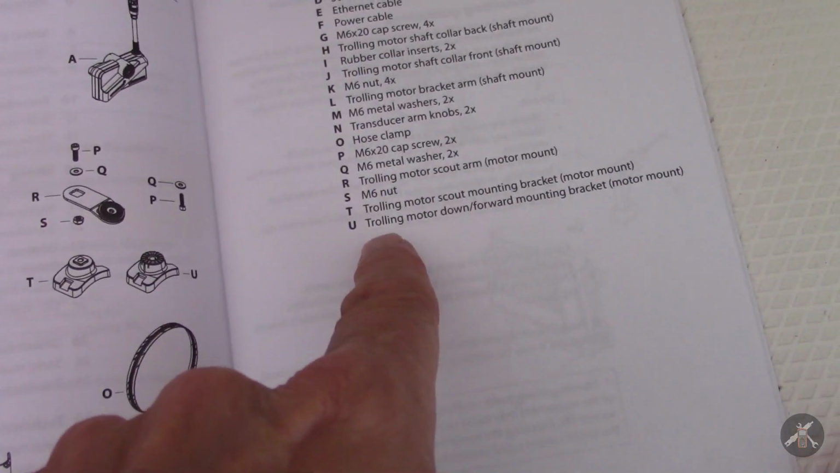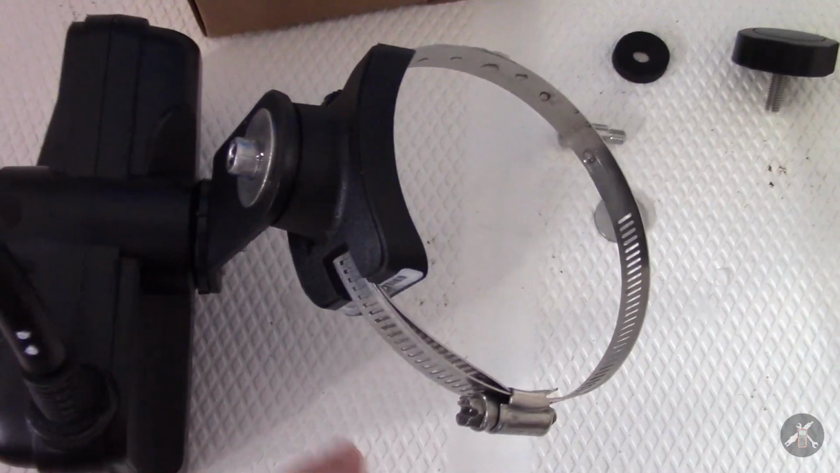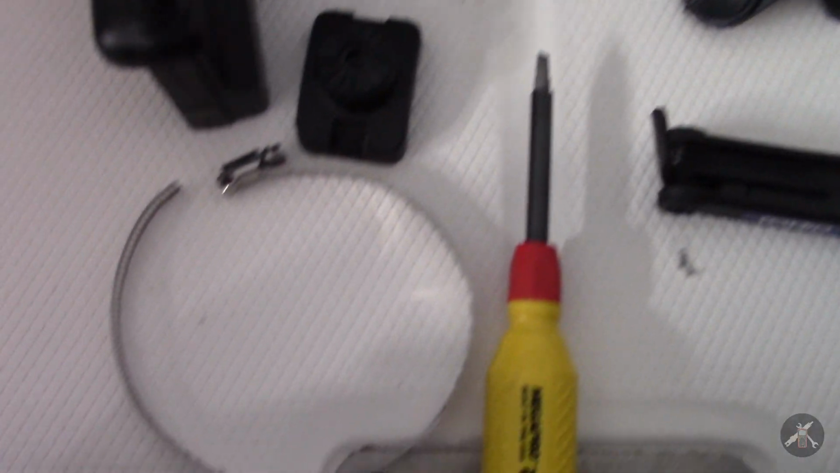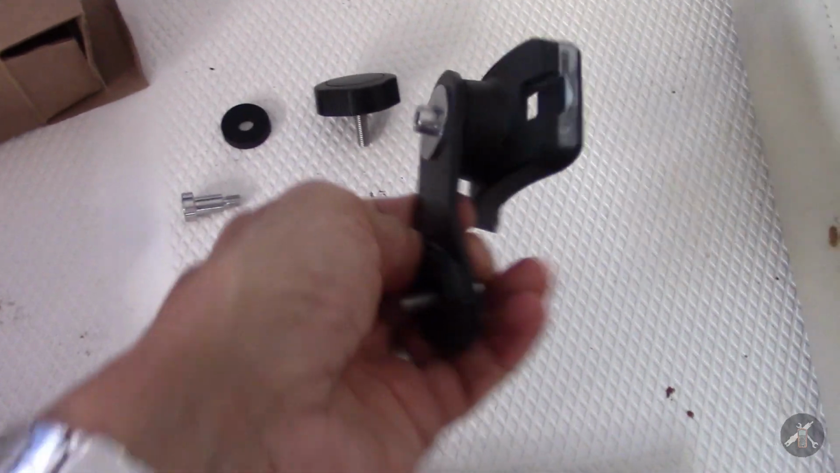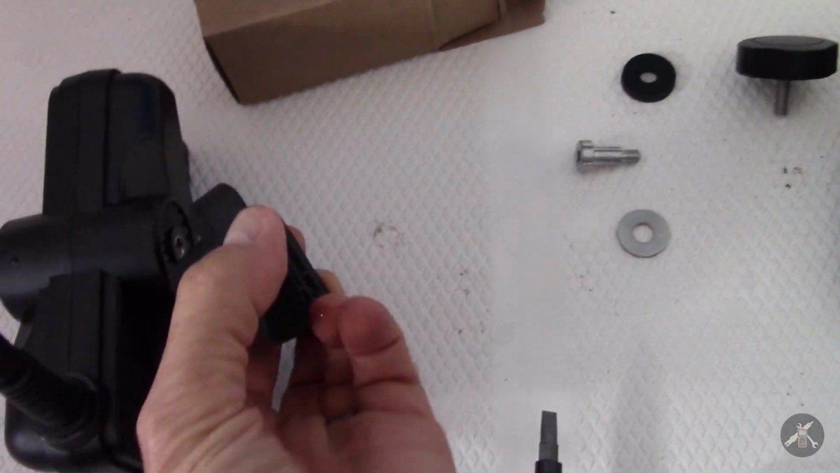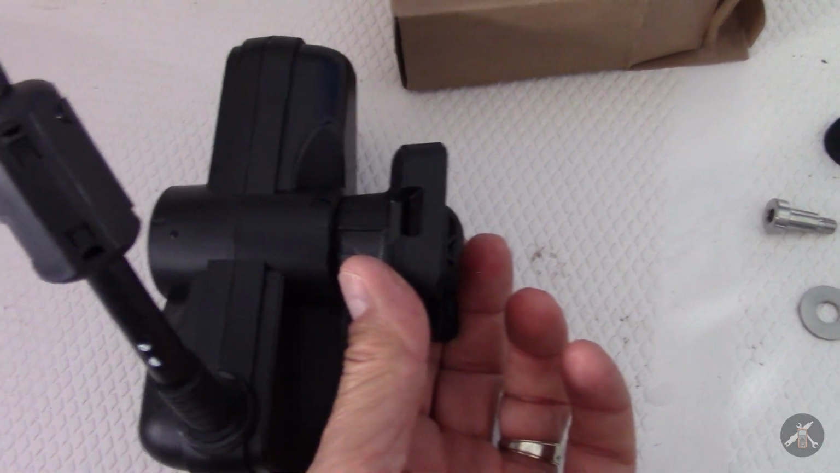U is the down and forward bracket, and then to get this part out, that's a starting point. We've got to unscrew that and get this removed. So with the clamp out, I have the scout mode piece removed, and then it appears that this will be the piece that goes on the side.